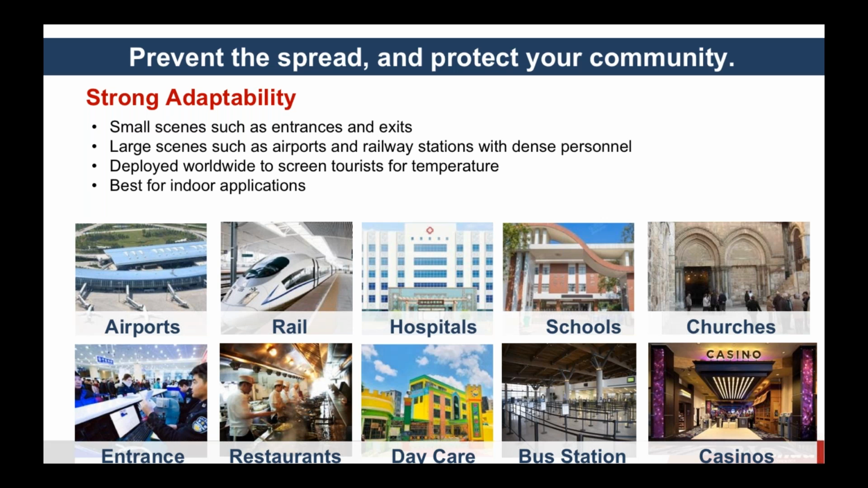Now, although many businesses have posted signs asking for sick customers and employees to refrain from entering the premises, the reality is that people do ignore this. However, with the temperature solution, the camera automatically detects and sends an alert so that the proper responders can react to the situation. Now, another application that this is ideal for is for schools and education.